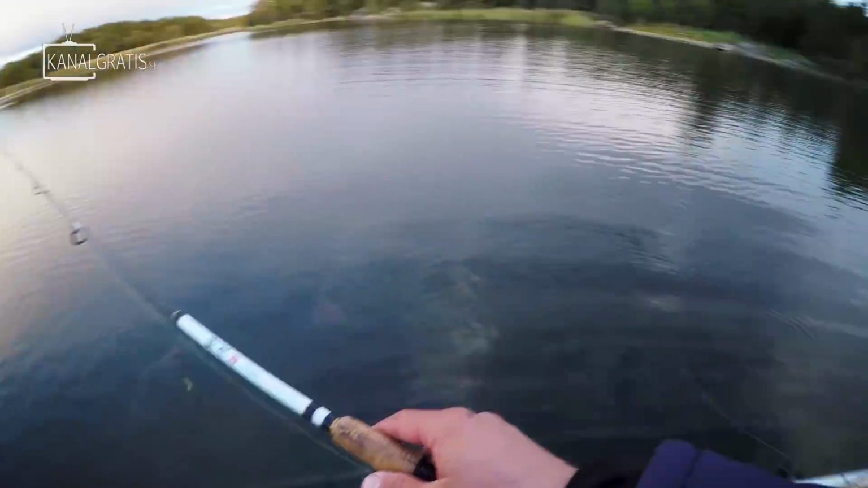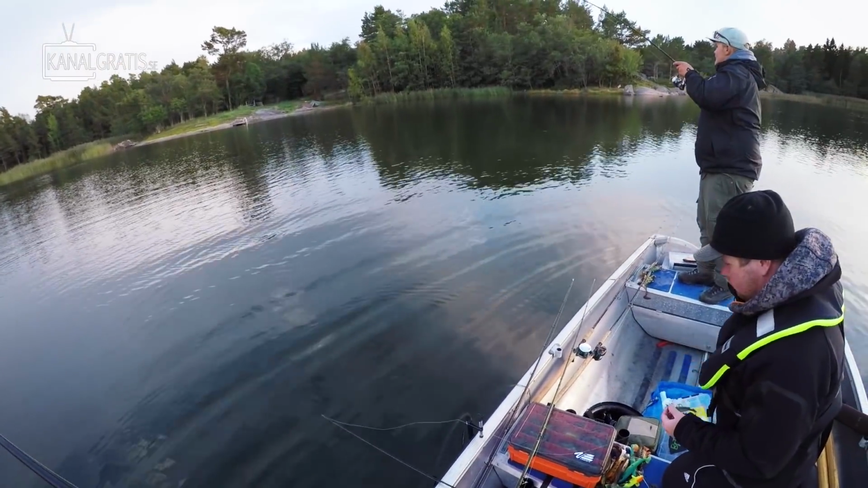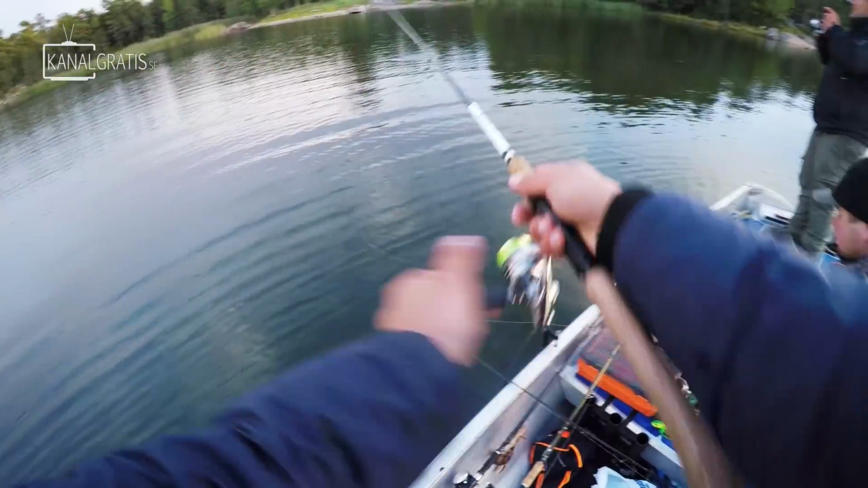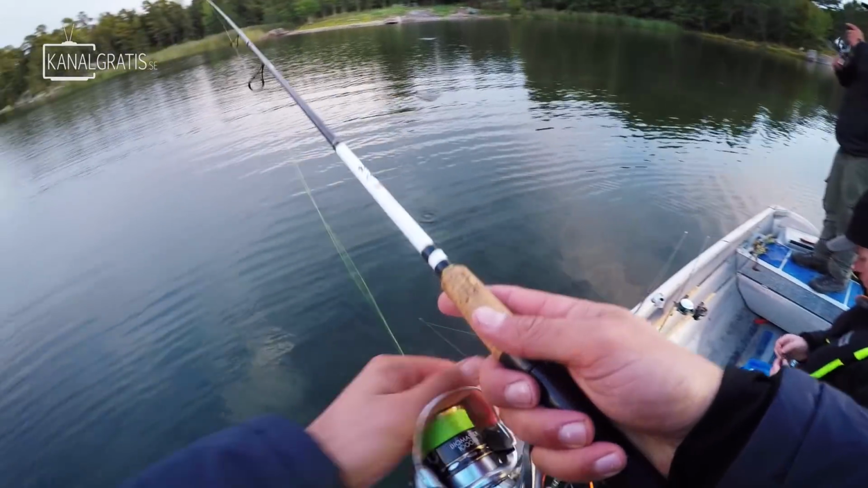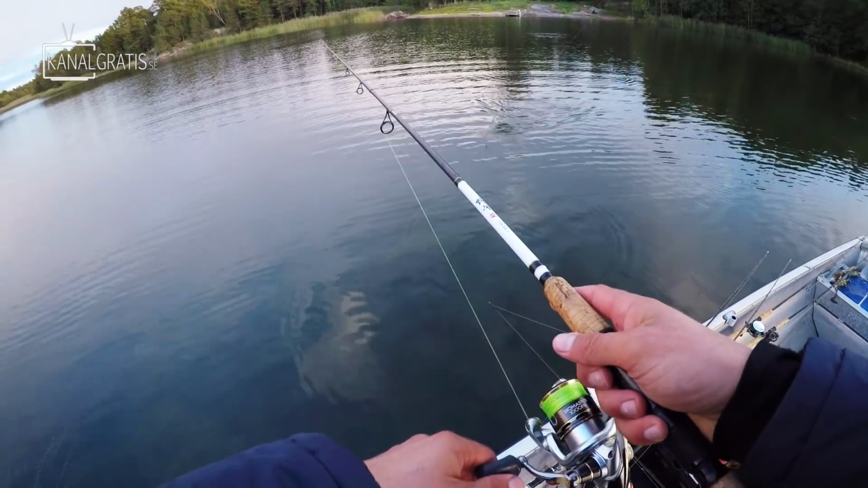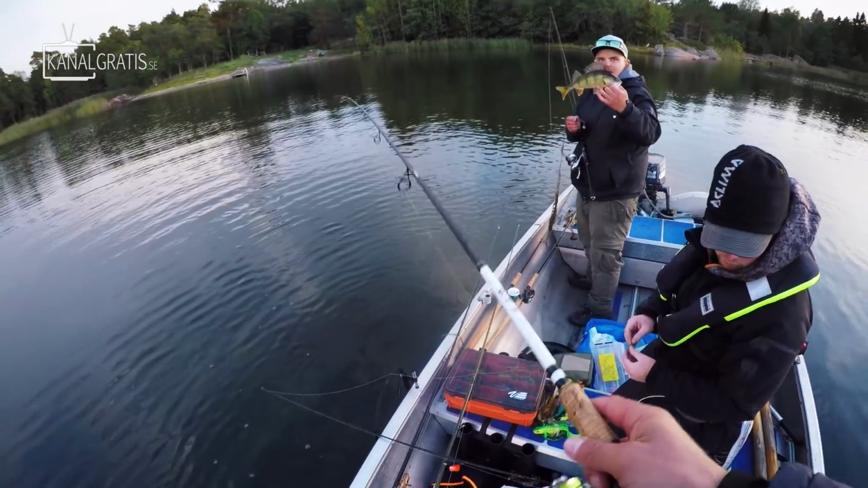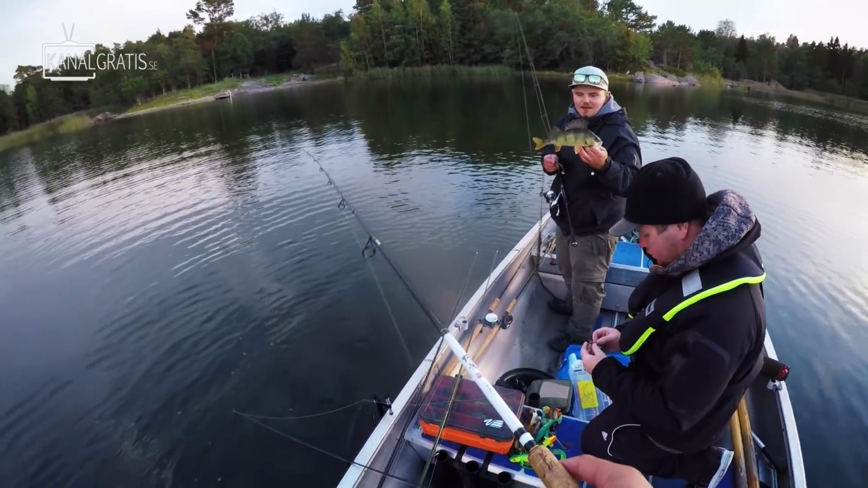Oh, fish on. Good job, Jonne. It's a perch. I'm gonna try. It might not be so decent one, but it's a perch. Well done, man. We found them in the golden hour. Golden hour perch fishing. Good job. Oh, this is fishing, guys.